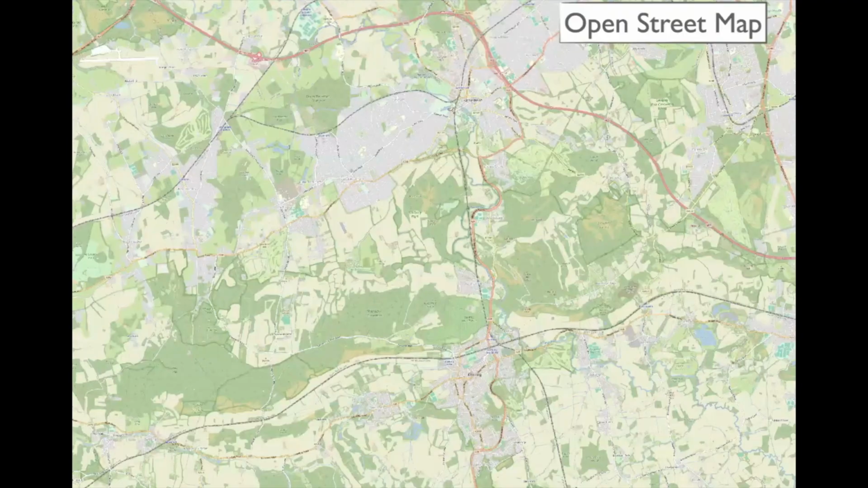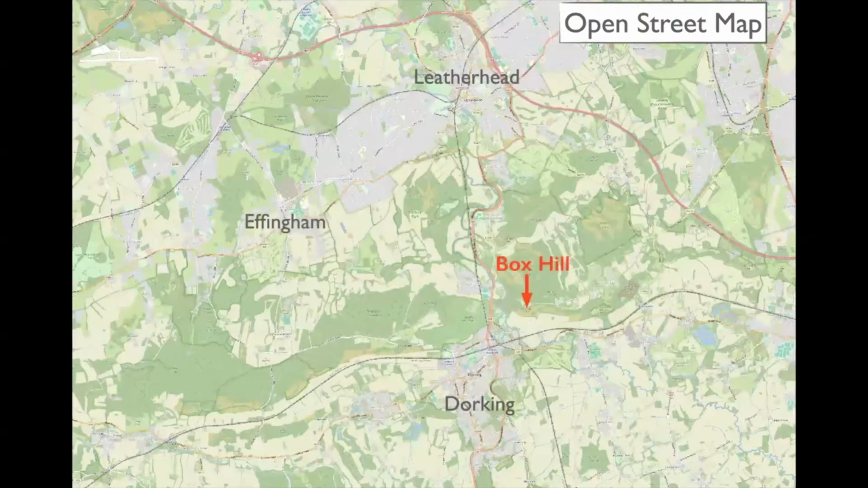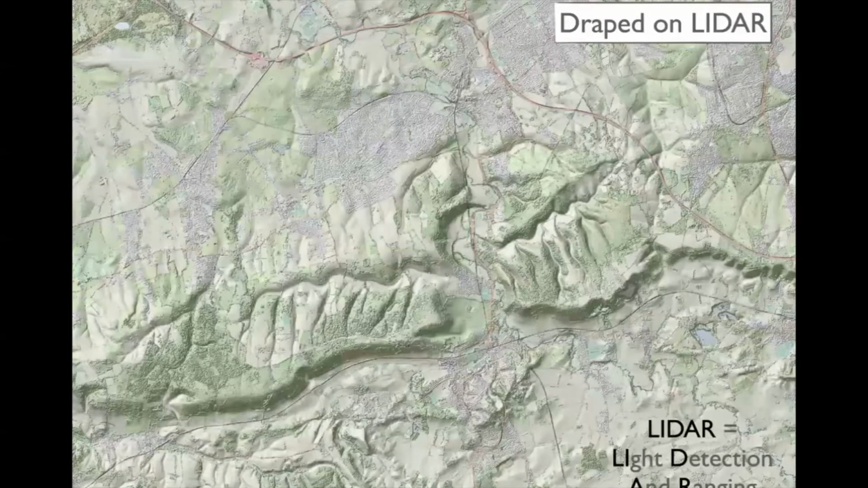Now, just to put things in place, this is the OpenStreetMap. So Dorking down here, Leatherhead, and other important places. That's where I live. Box Hill is there, and you were looking south from there, off in this direction, or right the way around that arc there. But that's just a map. It's just flat. Let's put some topography on it.